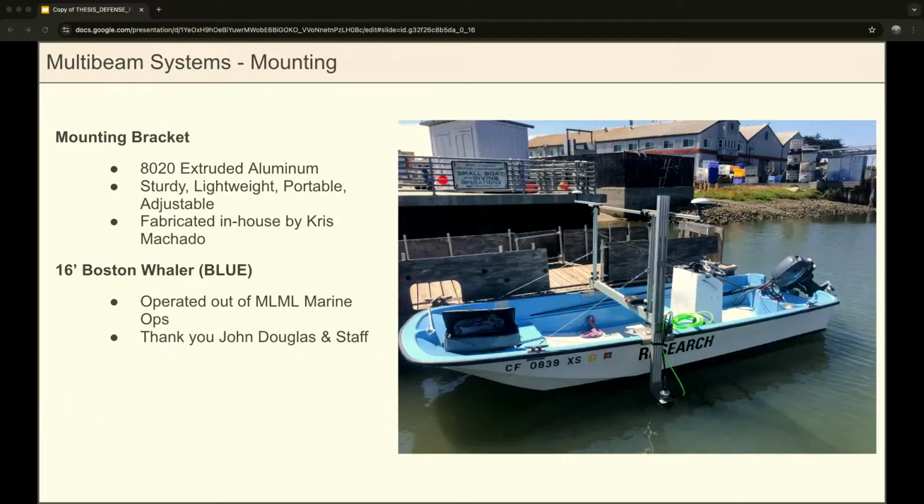So then all those instruments are mounted on this bracket, and you have the GPS antennas up top, our IMU, sonar and sound velocity probe down below. And this bracket's made of this 80-20 extruded aluminum, so it's really sturdy, but also lightweight and portable, as well as adjustable. And that was fabricated in-house by Chris Machado, who is now retired. But yeah, this bracket's going to last the project for a year, so thanks, Chris, for doing such a great job on that again.